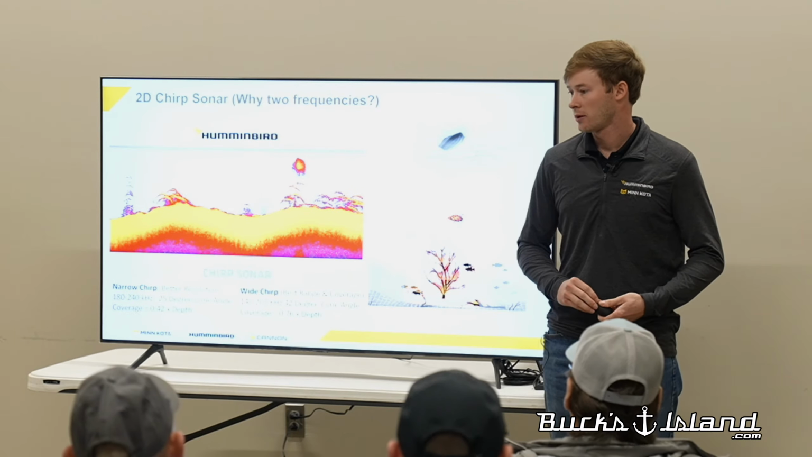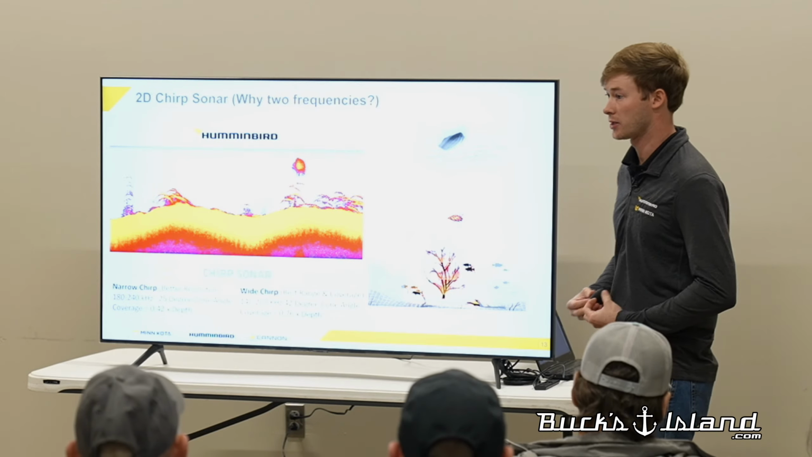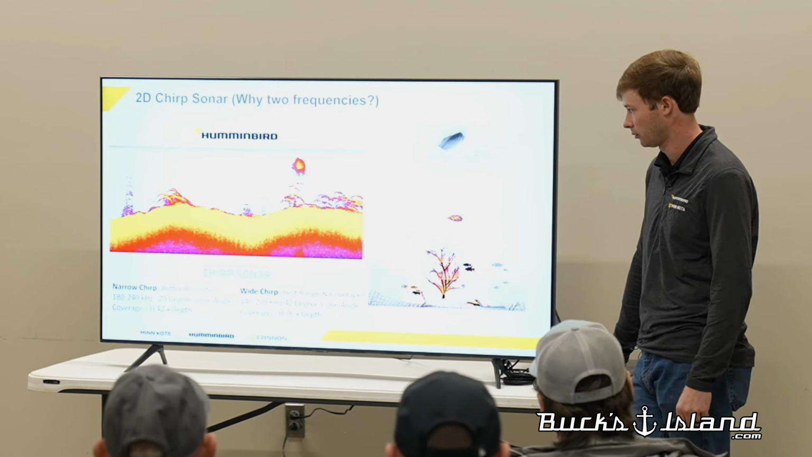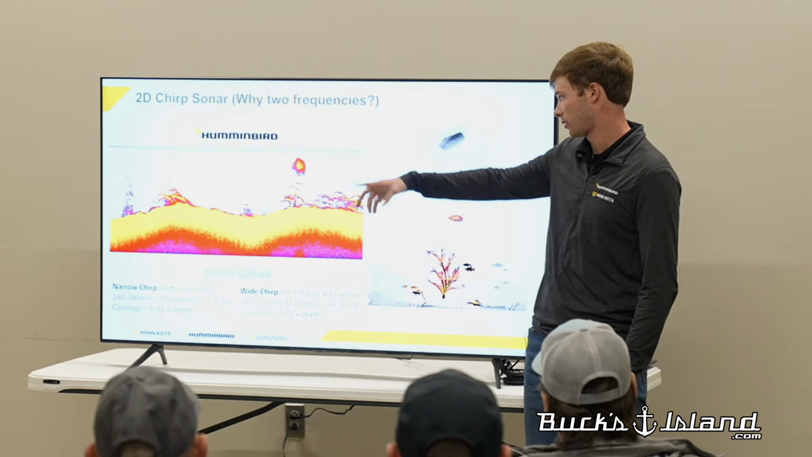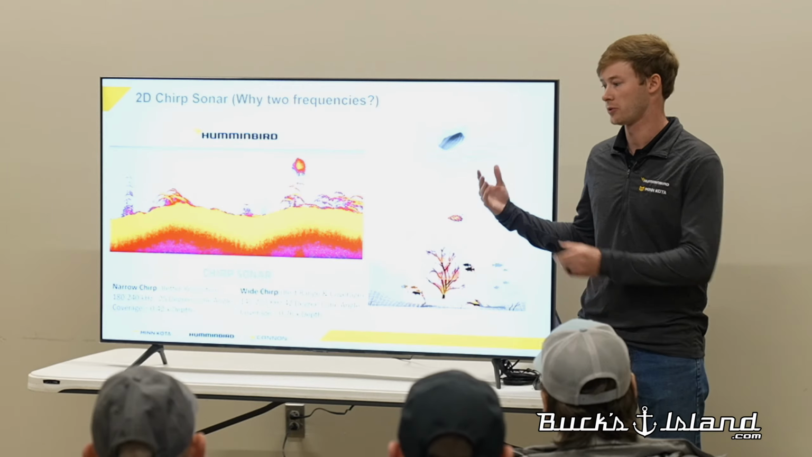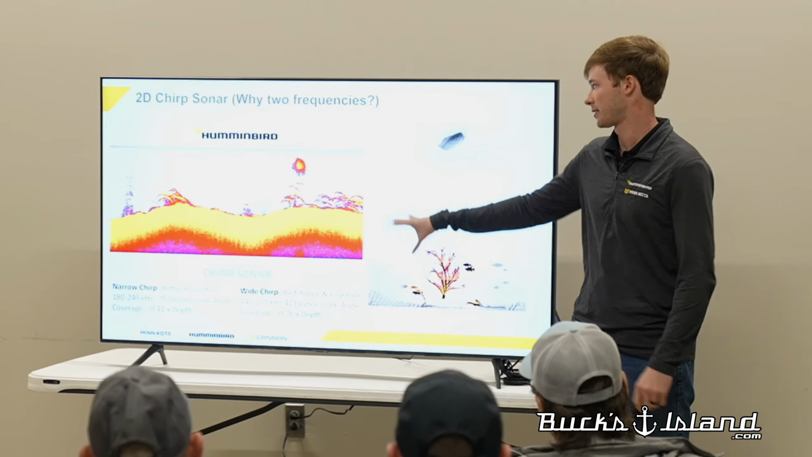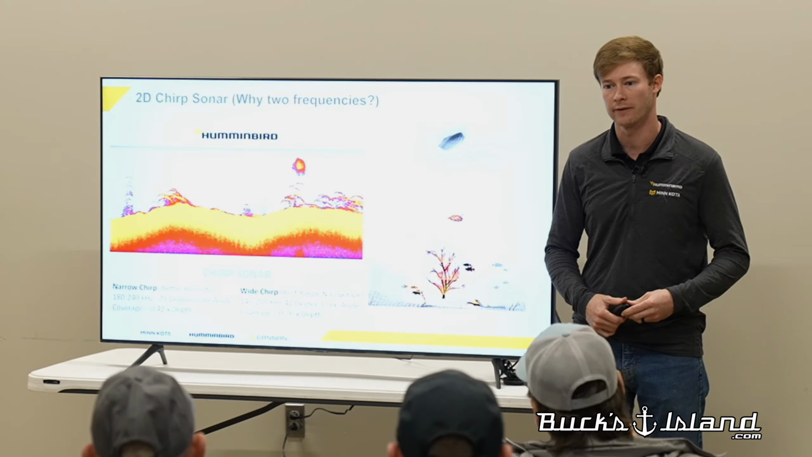So 2D sonar has been around for a long period of time. Nothing has really changed with this besides chirp, so it has increased a little bit in detail. But overall, your bait fish are going to show up as clouds and your game fish are going to show as arches. People are going to run this view as well as down imaging and everything in conjunction with each other. So you're going to see the same thing with 2D as you are with down imaging. It's just displayed on the screen differently.